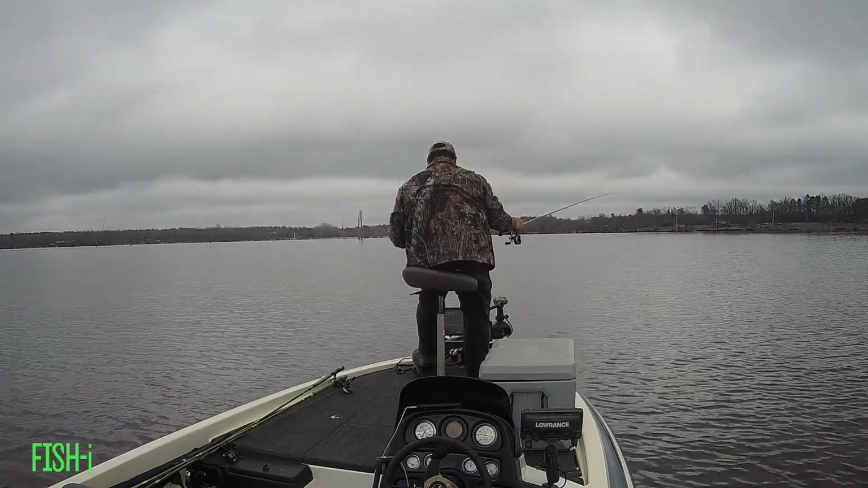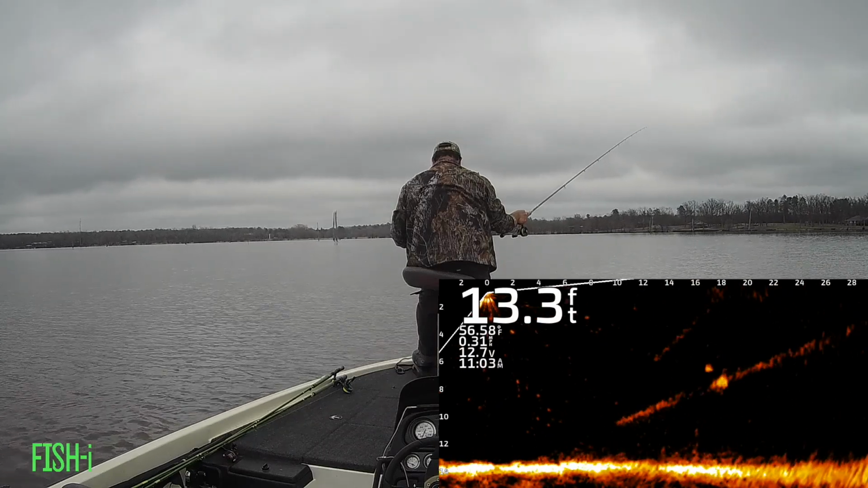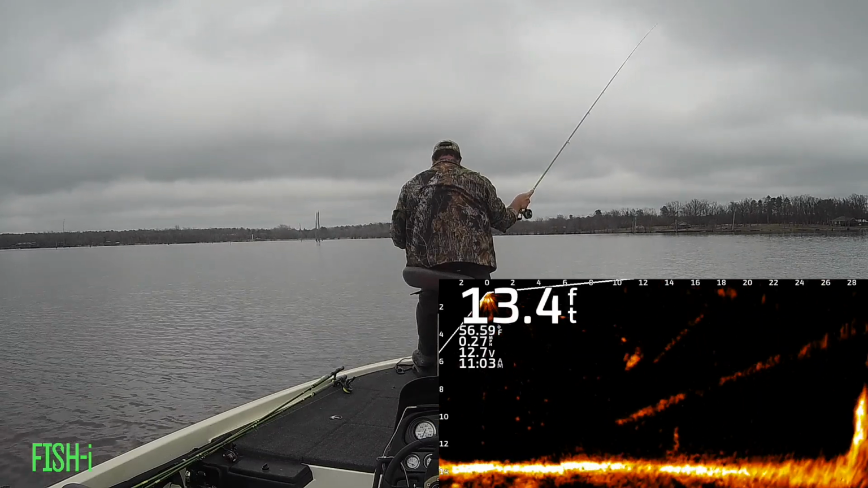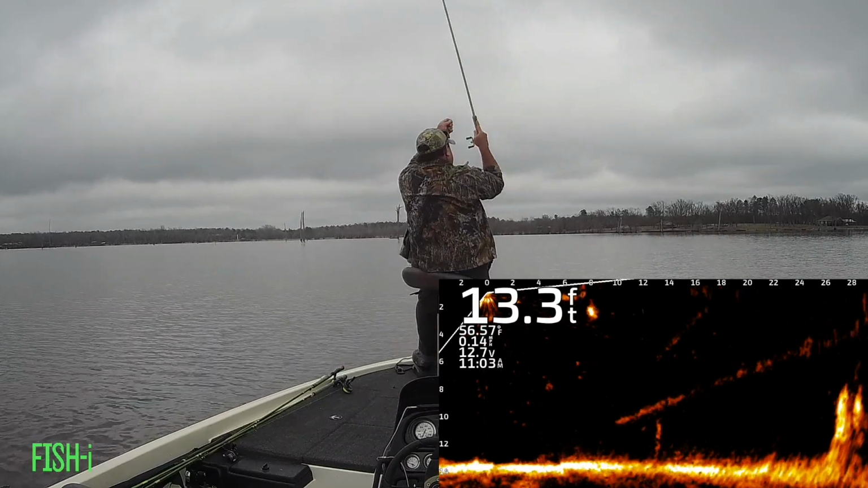Here's another one going after my weight. Once again, you can see I pulled it away from him and then let it back down on him, and he saw my jig and hit it. I should do like my old buddy Chad and tie an extra jig instead of a weight. It works.